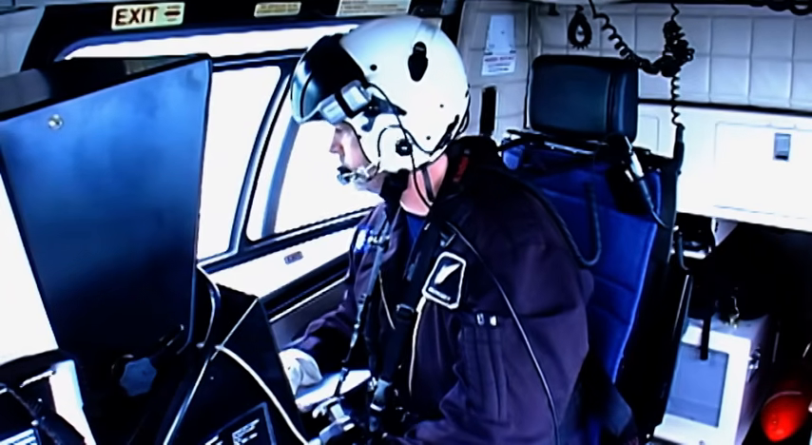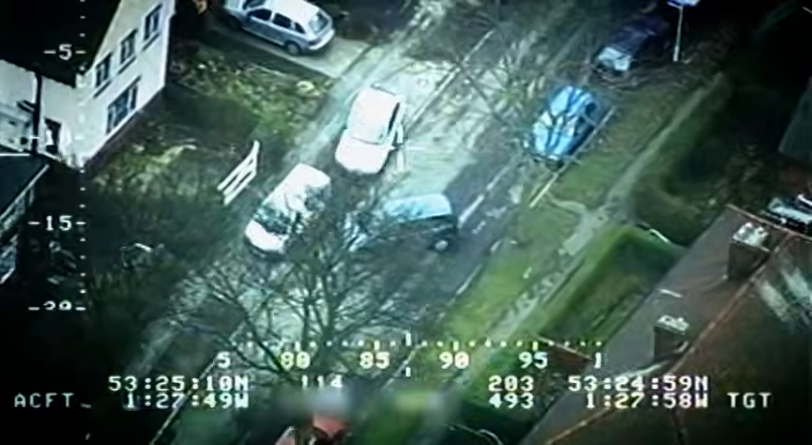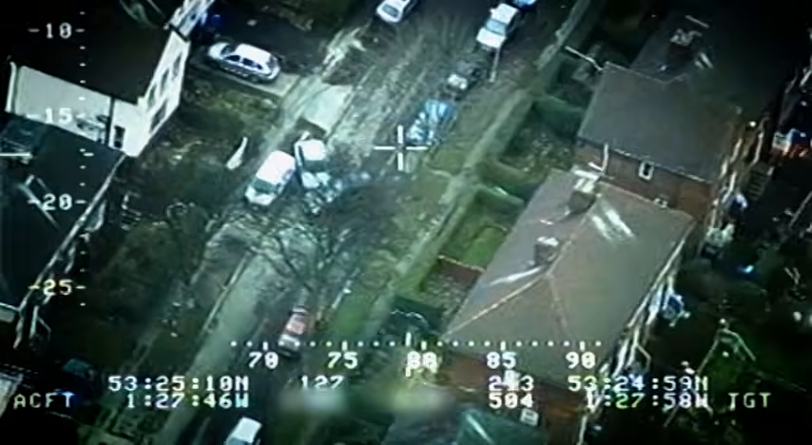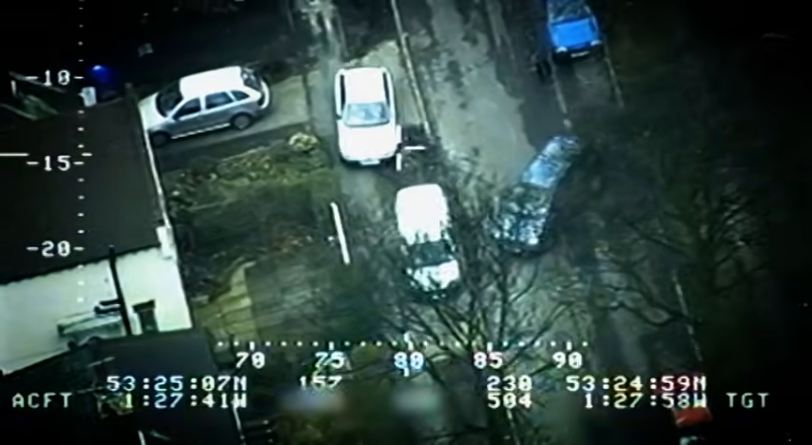Well, he was going down a narrow street and he just purposely rammed him. There was no way, he was not going to get past, and he just forced his way past. So it then puts an onus on us really to try and bring this man to a successful detention. We've got to get him in custody, get him off the road and hopefully stop him from driving like that.